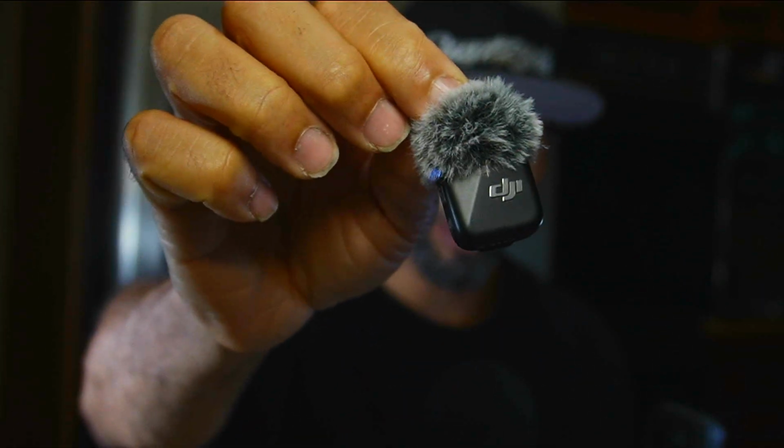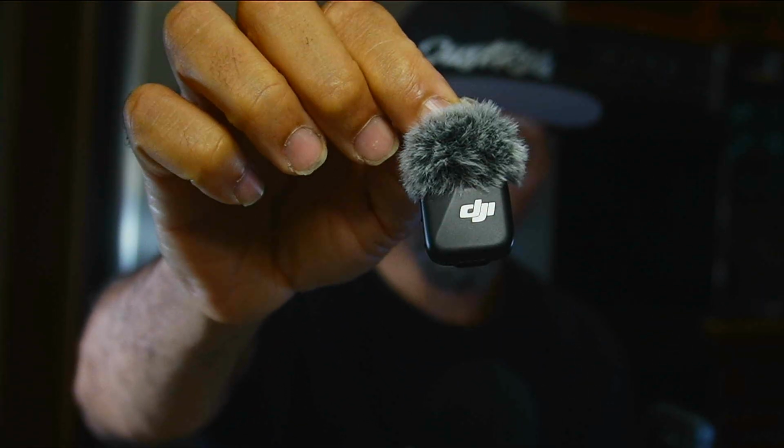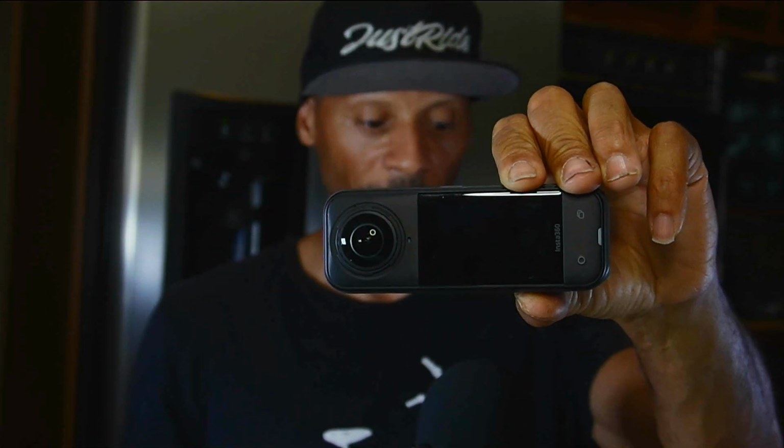But with the X5, you have Bluetooth that you can attach your mic to, and I currently have the Mic Mini right here, which is a Bluetooth mic. Sounds really good. You pair it with this guy right here, and then you put this on your chest, and you're good. And then this is by itself on the bracket, just chilling. You don't have any extra added things to go on there.